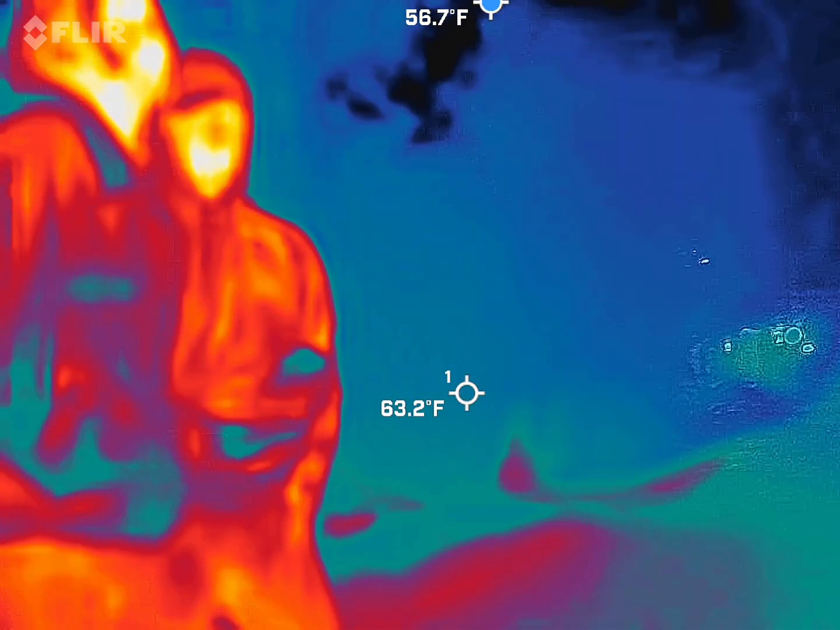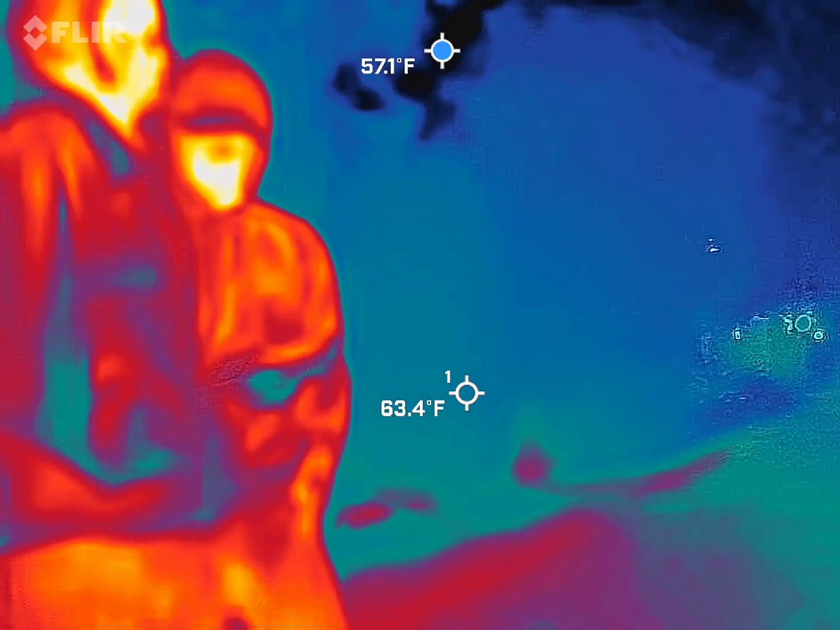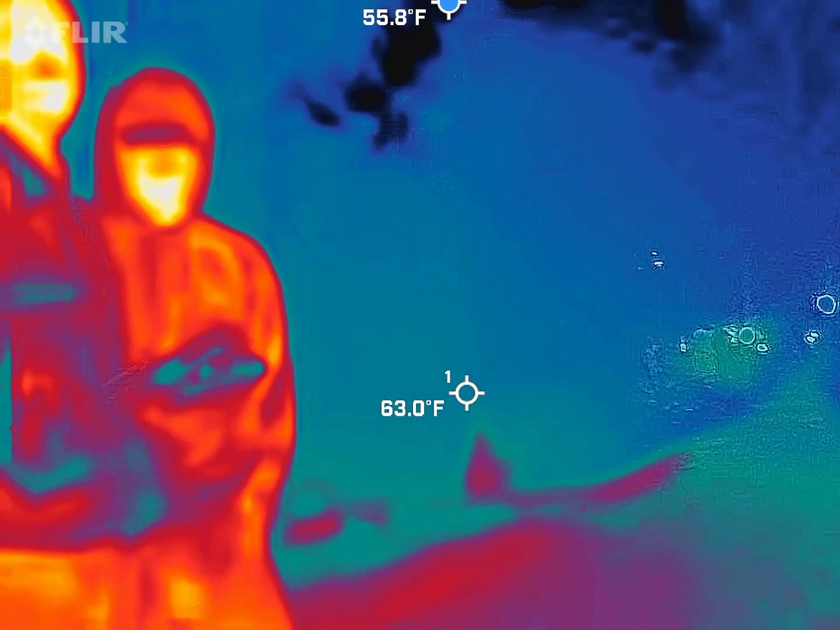This is a red state, everybody. So if he loses, this whole city's going to be in flames. They're gonna burn it. Yeah, it's going to be crazy. I mean, have you seen Tennessee? Beyond red.